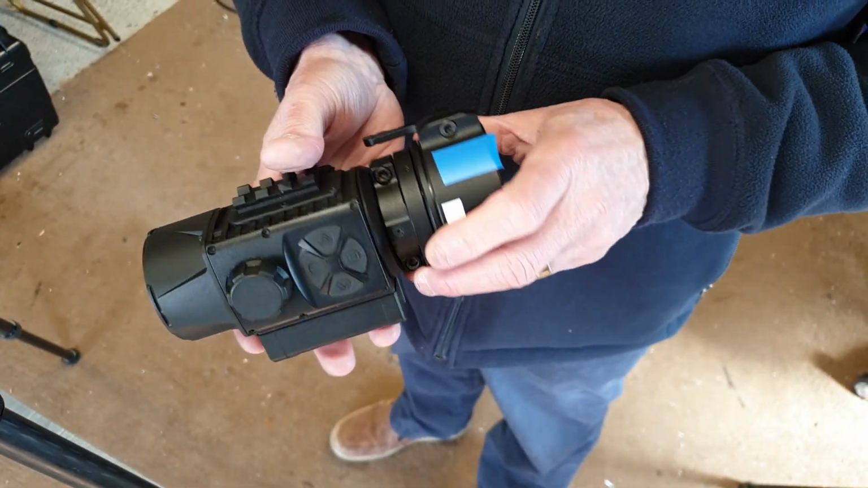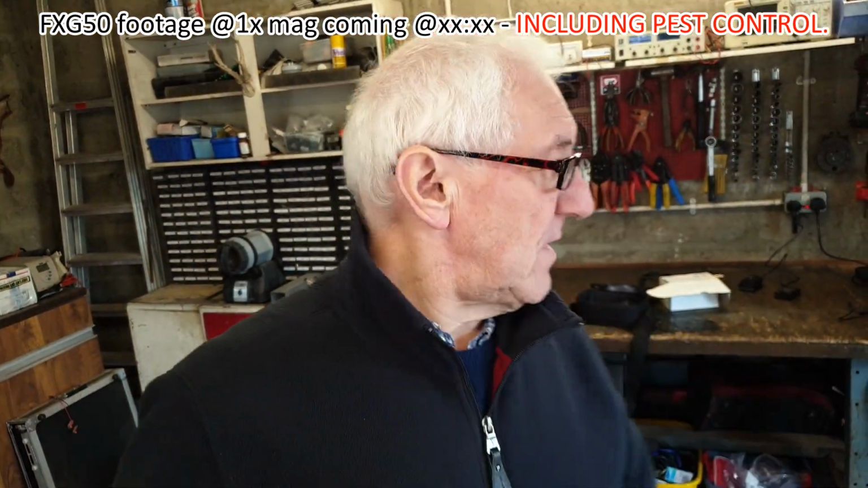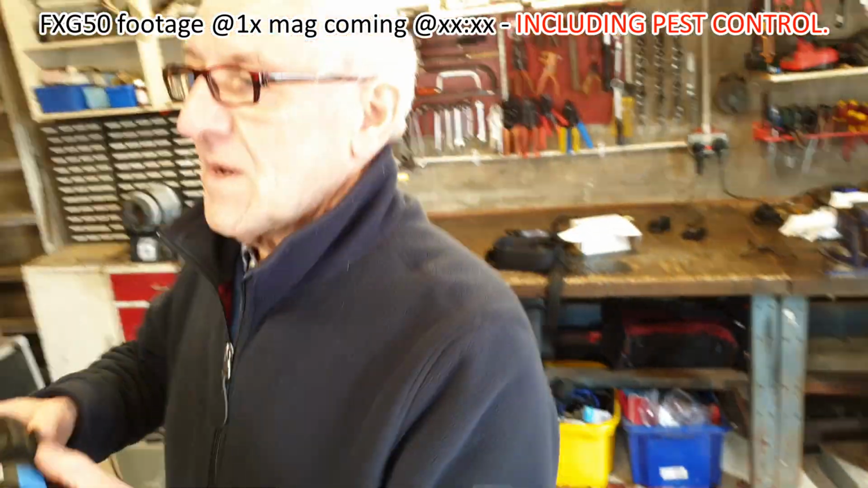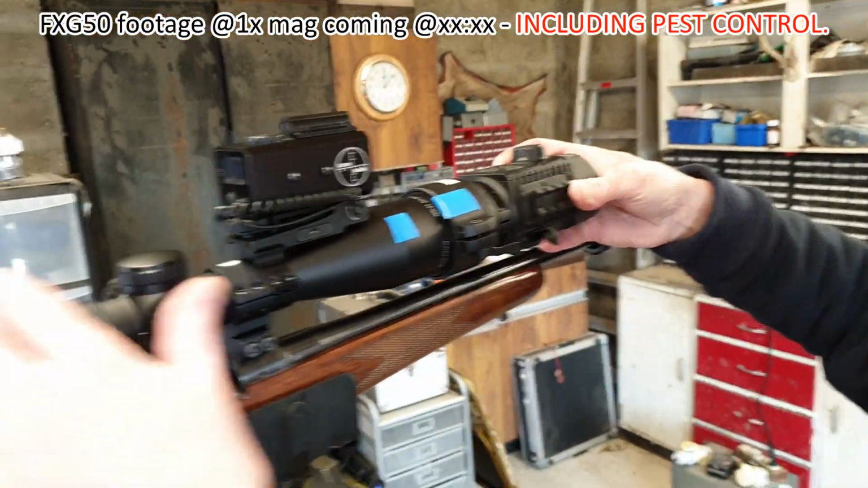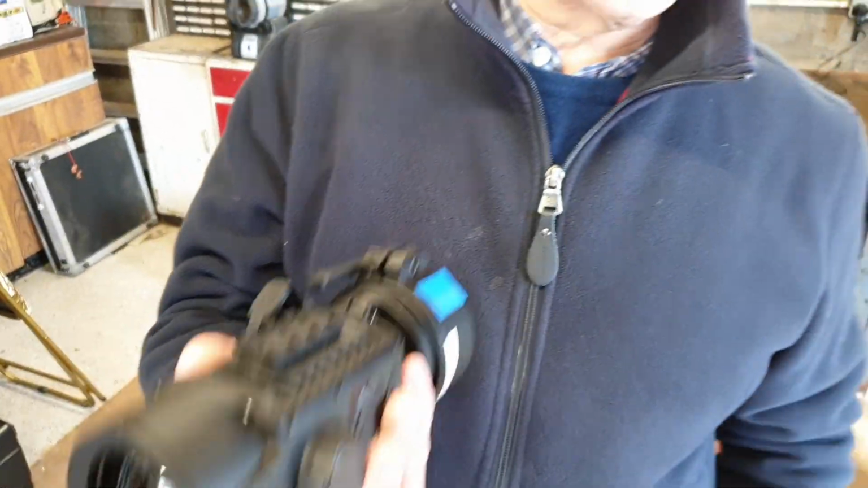The video quality is good, but of course this is a ×1 magnification. When I put the monocular on, it makes the whole thing ×5. When I put it on here, all the magnification is coming from the scope. So this is ×1. So whatever you record isn't ×1. It's not going to go anywhere near the zoom of the shooter's eye view, because the shooter's eye sees the optical zoom.